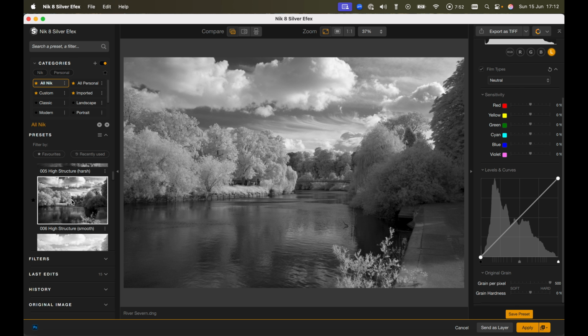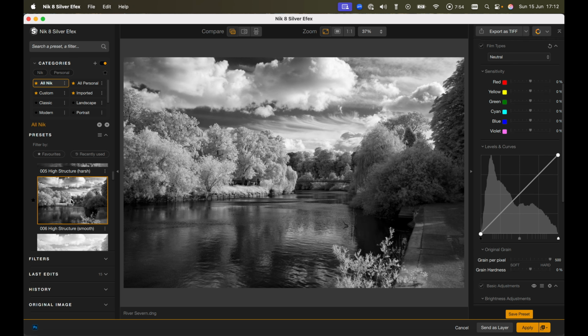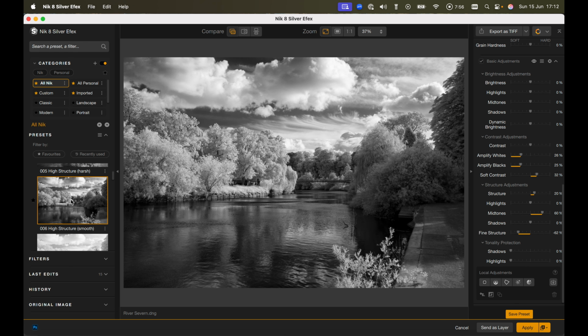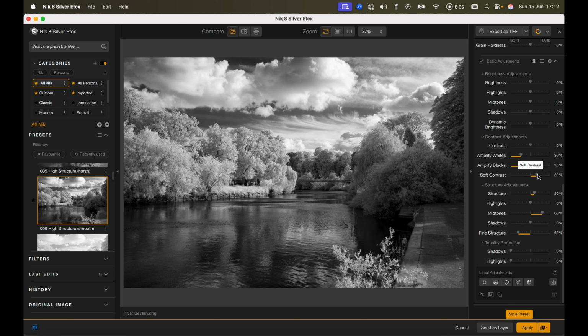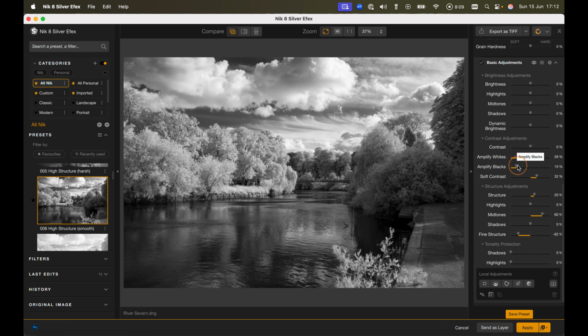Now I quite like the structured look in black and white with infrared, perhaps slightly less than that, but it's quite a nice look. I'll just modify that very, very slightly.